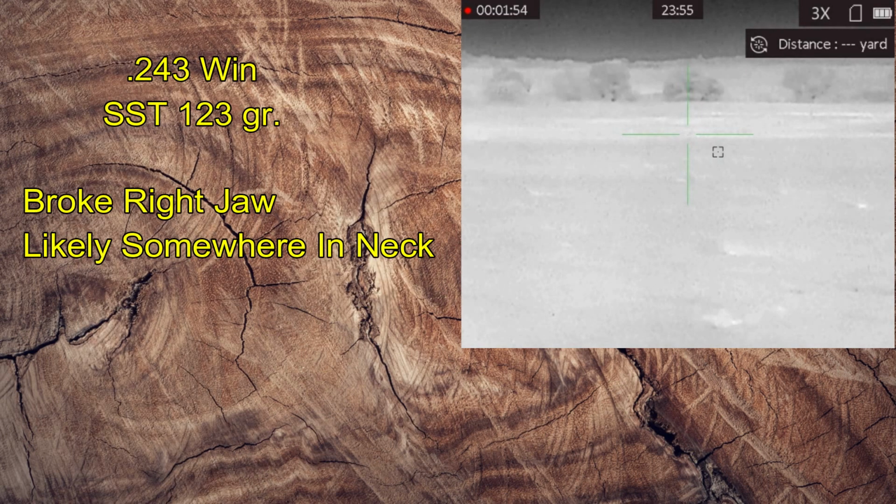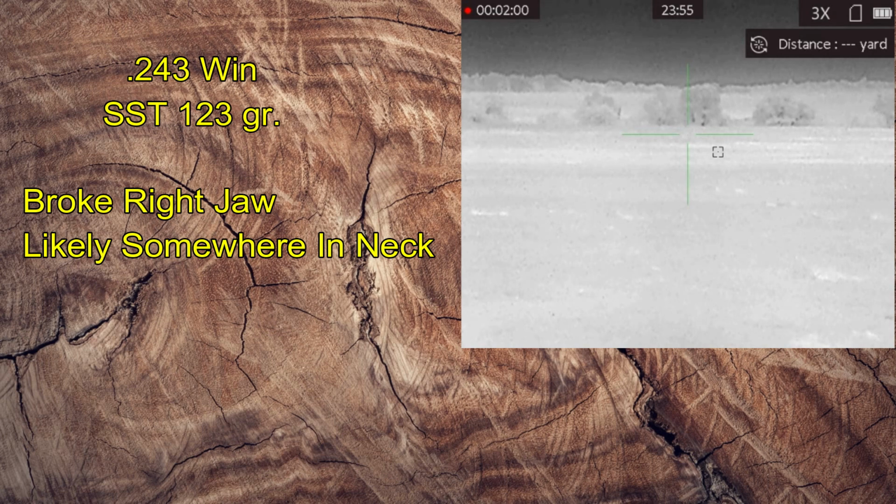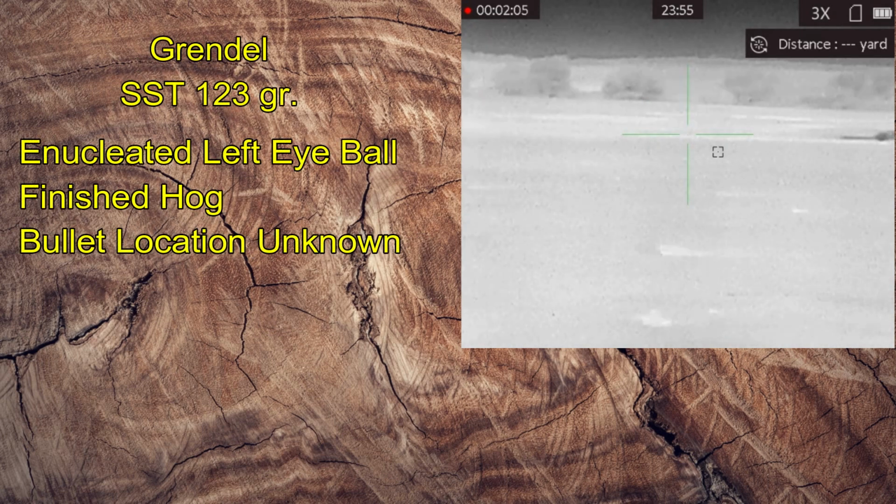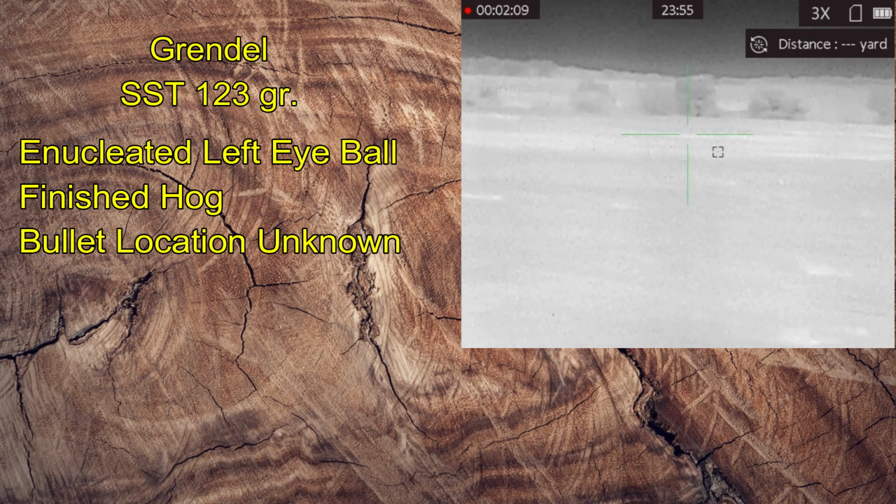Ben's bullet, he tried for a headshot, was a little bit low, broke the right jaw. The bullet is likely somewhere inside the neck as we didn't recover it. And then my quality assurance shot ended up enucleating the left eye, which means it was removed. That finished off the hog, and I have no idea what happened to the bullet.